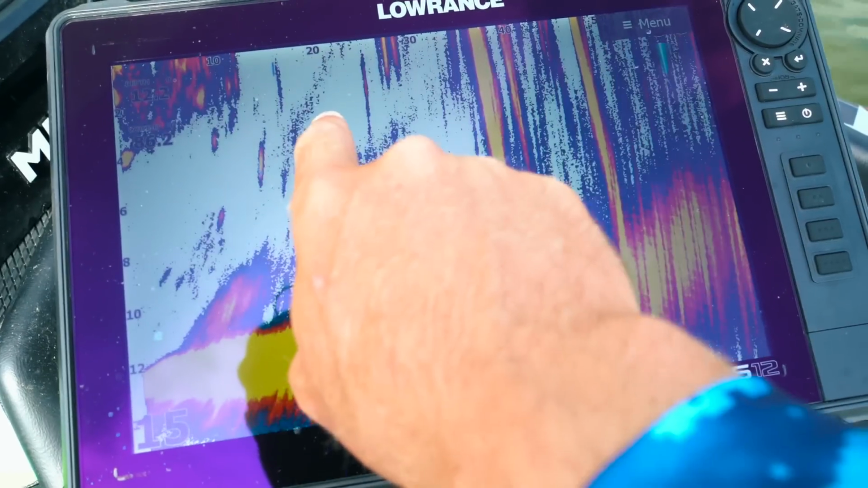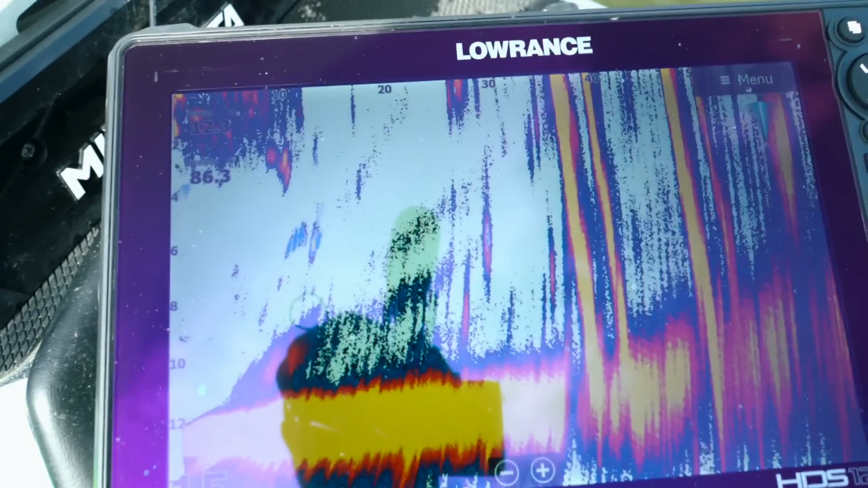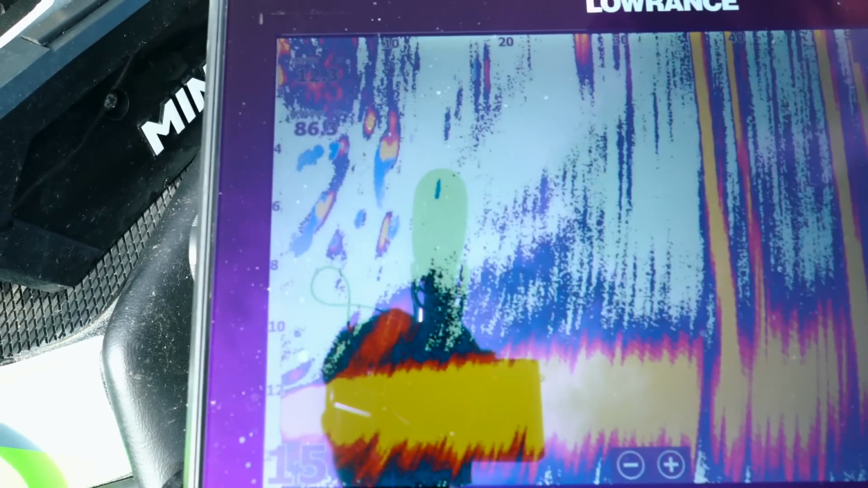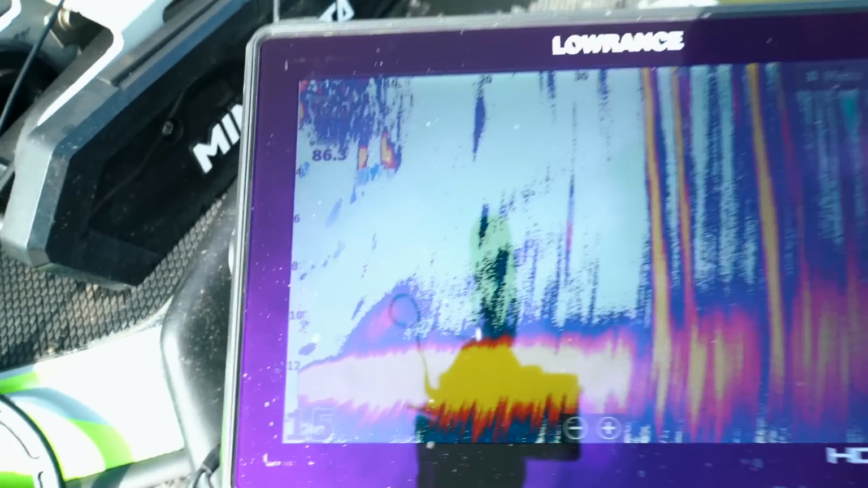And it's kind of cool how it leaves these blue marks. You'll see one, if I can get it. There it goes, there they go, right there. See how they leave those blue marks? That's when they're moving fast, it seems like. Super cool.